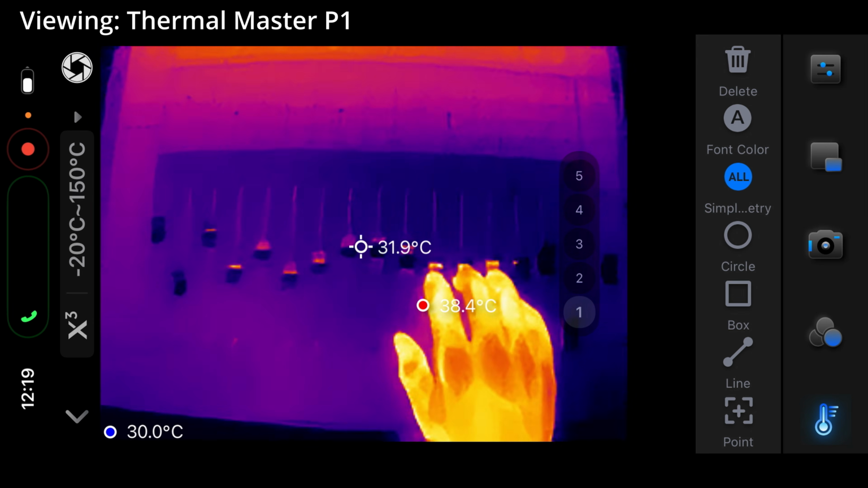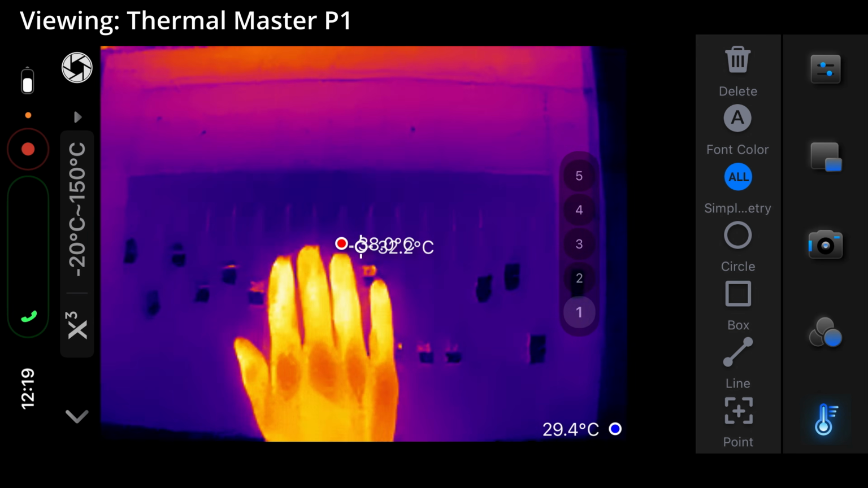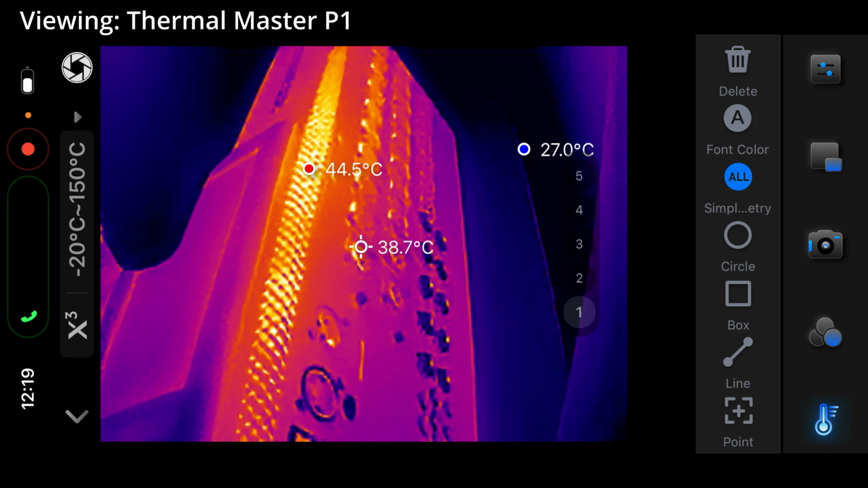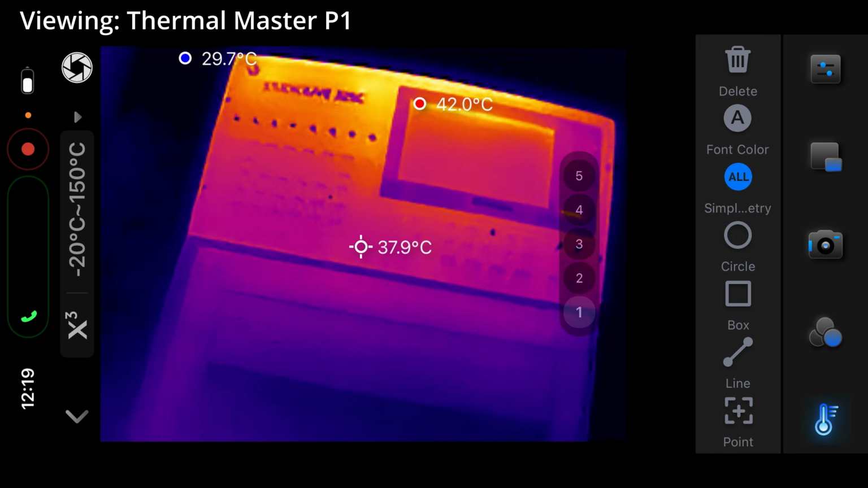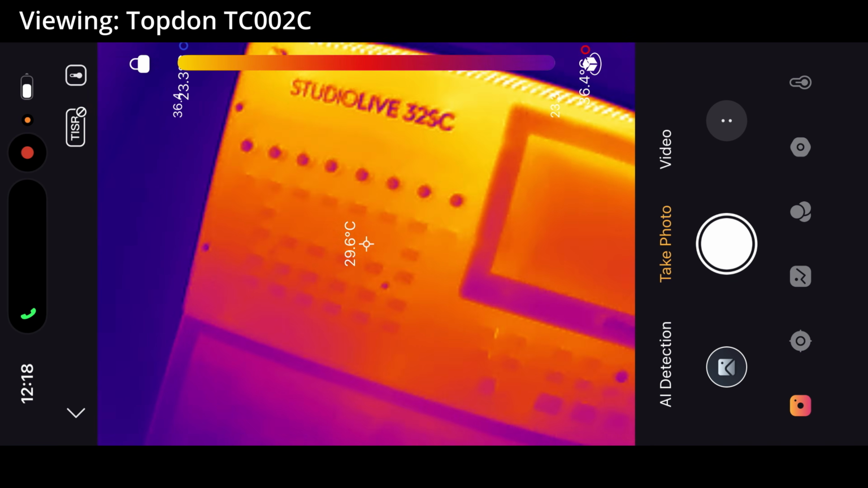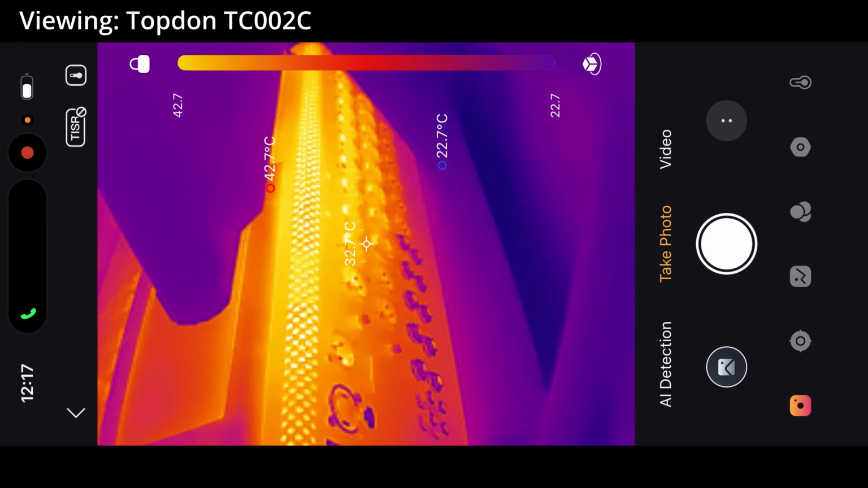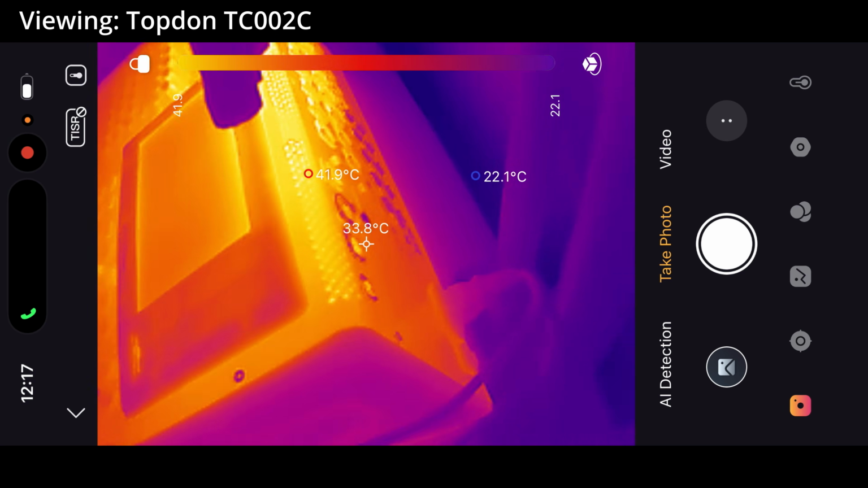And while the faders were pretty easily visible and the slots that they ride in were also quite easy to see, making out details on the back of the mixer and its ports was definitely a challenge. So let's see how a more expensive thermal camera performs in this use. Here, the TC002C performed really well, providing a lot more detail in the text, and I was actually able to make out the pins in the male XLR connectors on the back of the mixer.